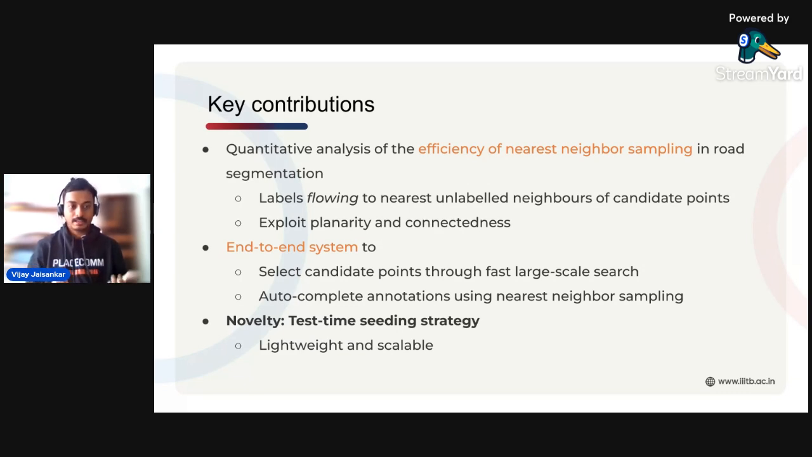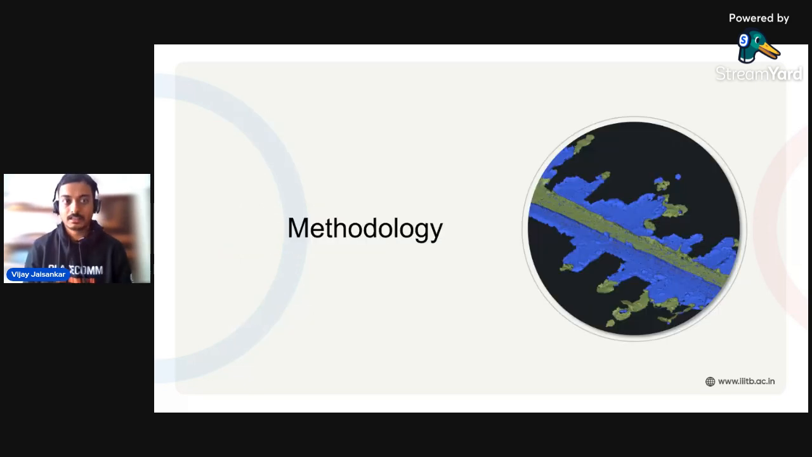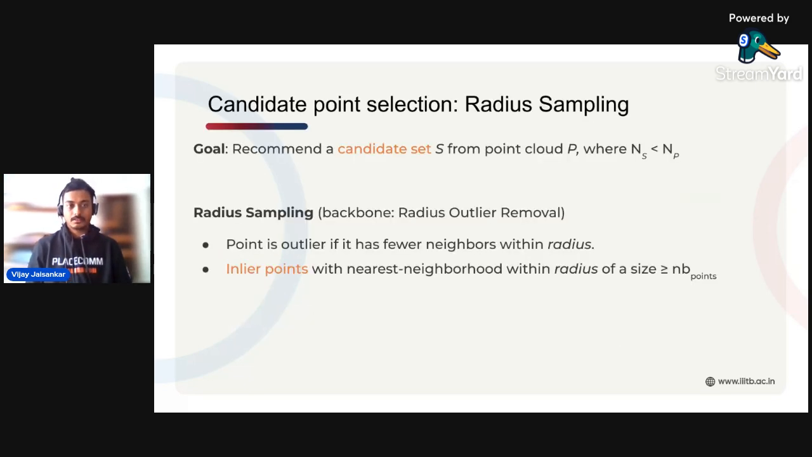The novelty in our work is that, to the best of our knowledge, this is the first one to do it at testing time, which is quite lightweight and scalable as well. And these are the key main focus areas throughout our work, to make it as lightweight and as scalable as possible, as we will see.